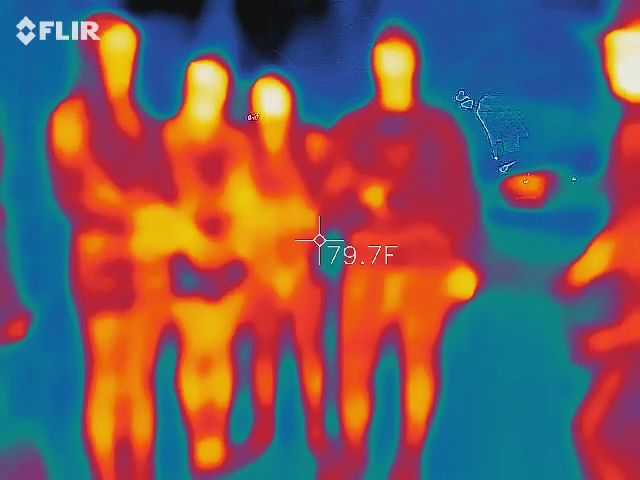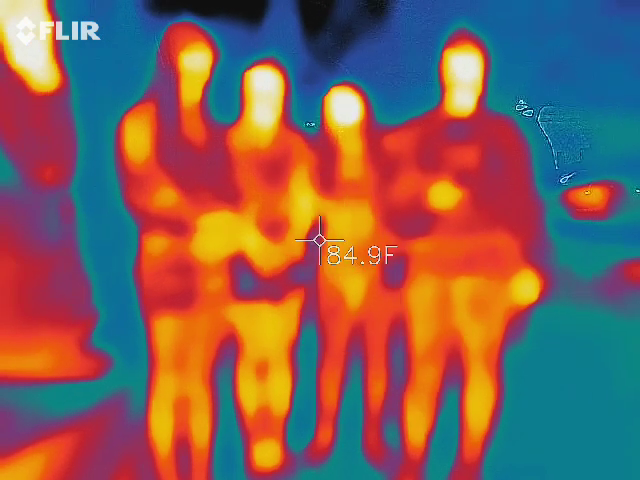Now the other button gives us full spectrum lighting. However, this is not a full spectrum camera and does us no good by having it on. So you're basically working with the left one. And so you're going to have those two devices.